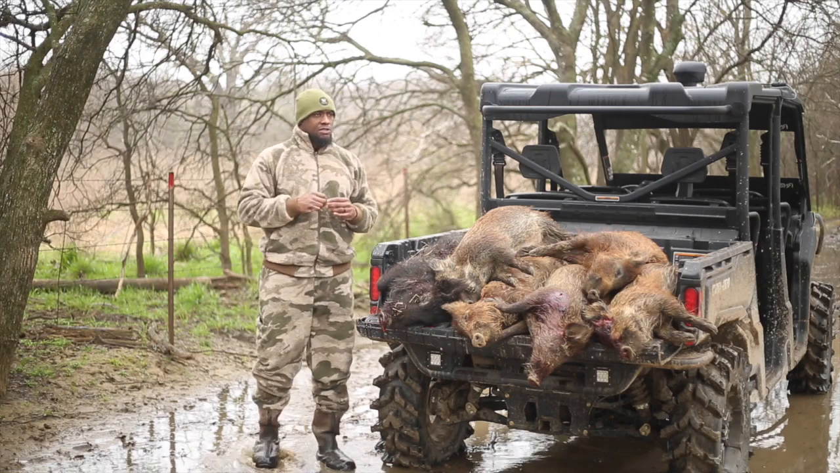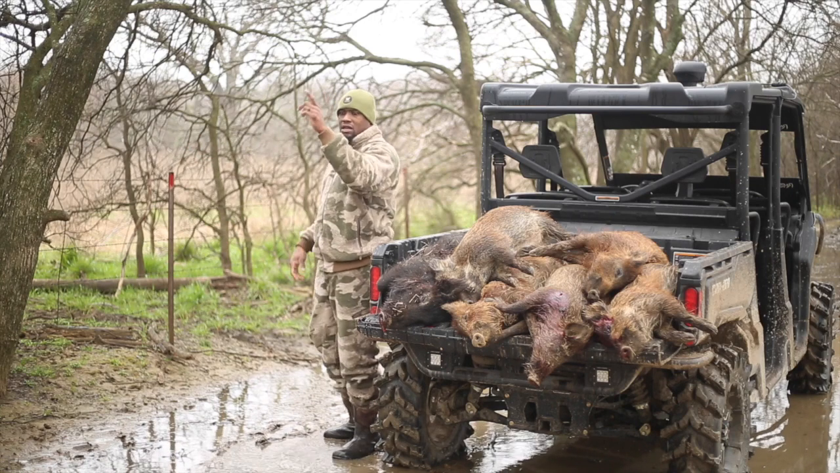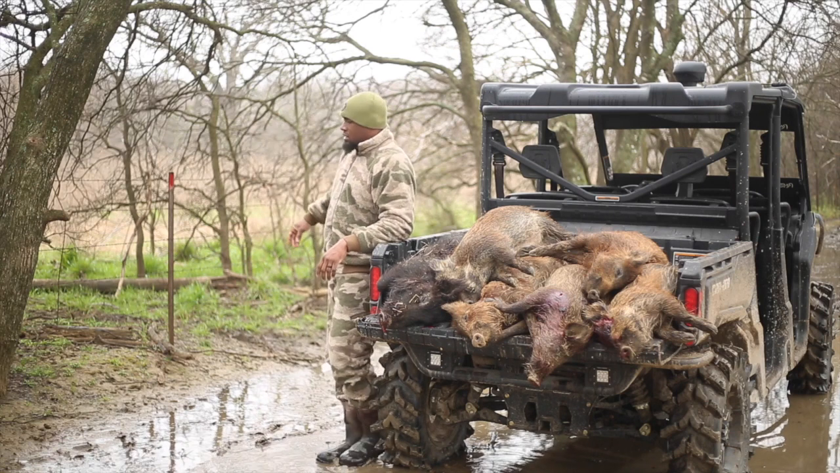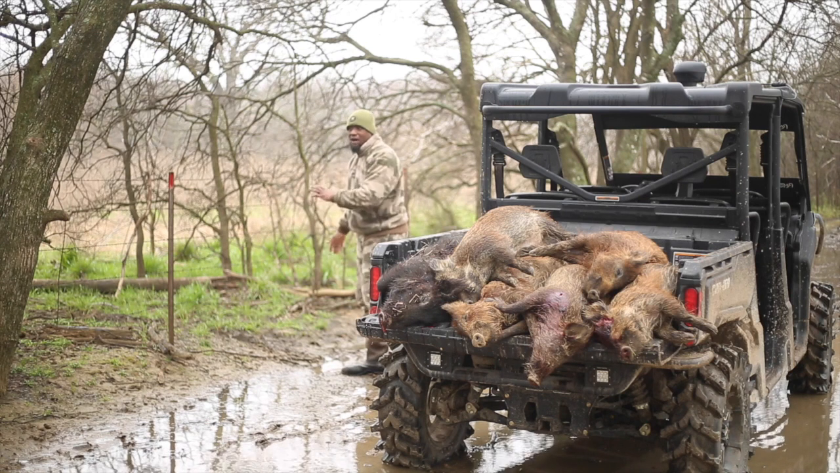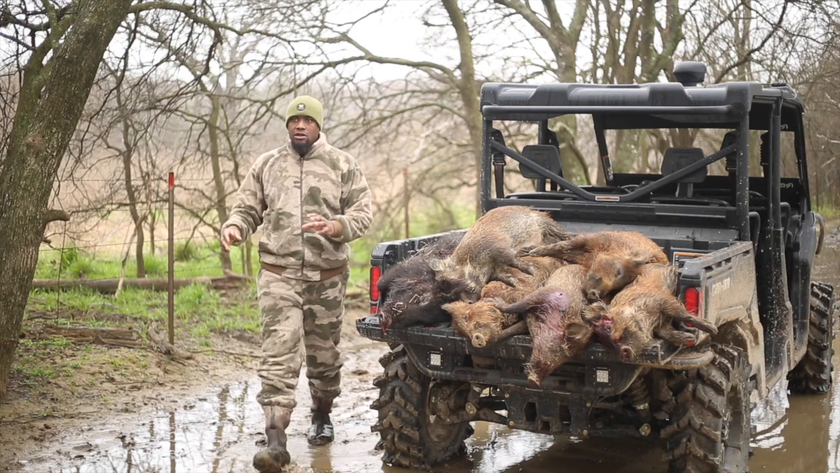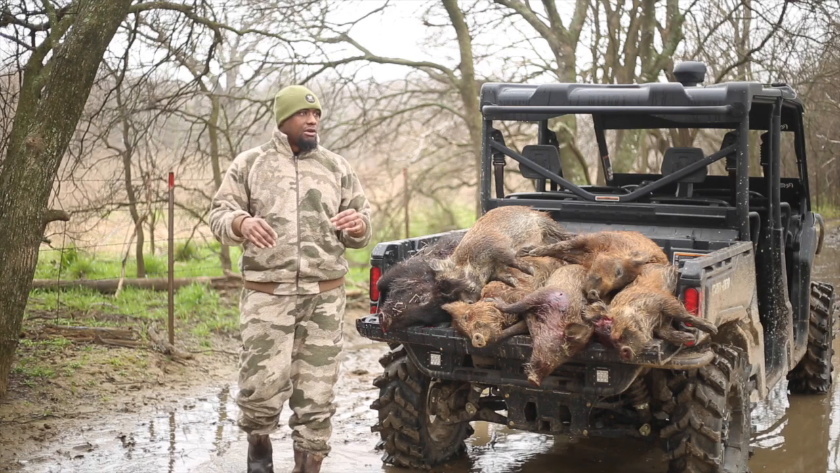But I had two groups. I'm facing right now south. We have west, east, and north, okay? There is a lot of traffic here. There's actually a gang trail right here. This is where the pigs are coming in and out of, but there's 5 or 6 trails along this fence line right here, okay? So I knew exactly where these pigs were gonna run. I knew exactly where they were gonna run.